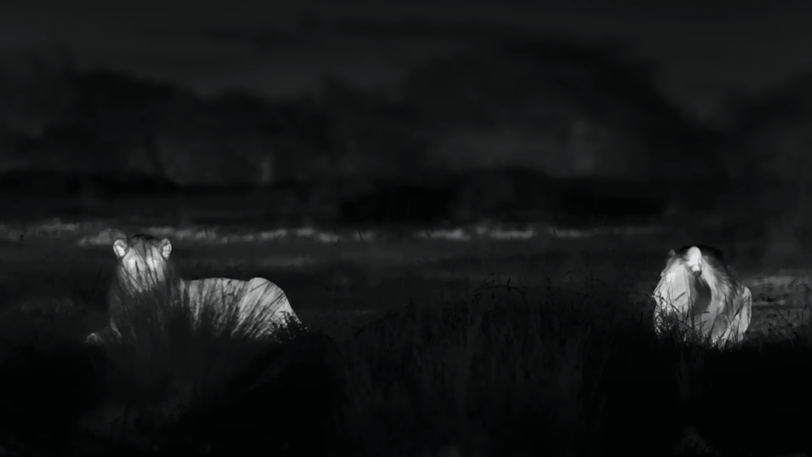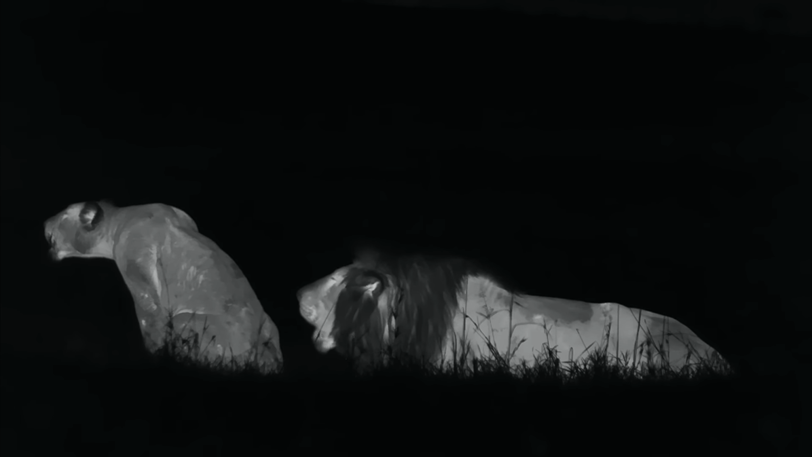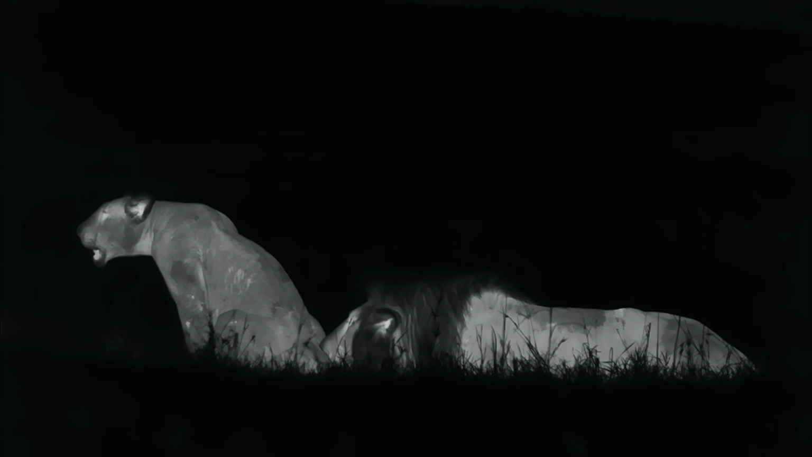The 6 males are a force to be reckoned with, and they demonstrate this every night. For all lions foreign to these parts, the nightly roaring orgies, audible from miles away, are a clear signal.